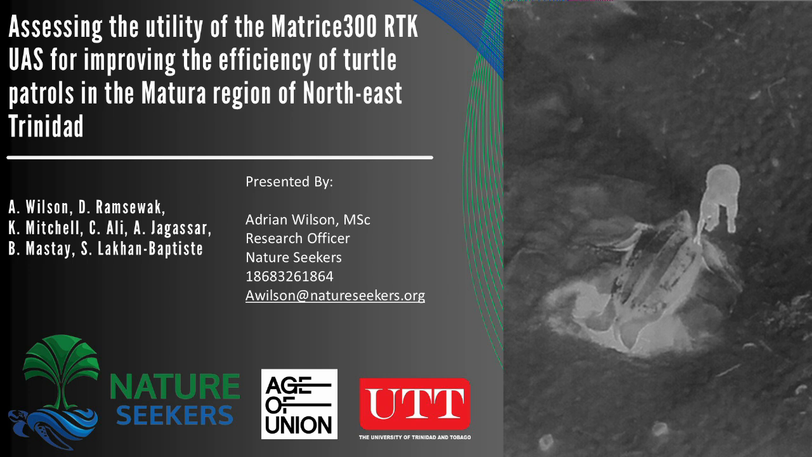The discussion today is particularly around research that we conducted over the past year, the 2023 nesting season, whereby we utilized the Matrice 300 RTK. The plan behind it was really to see how feasible it is to utilize the thermal imagery capability of the drone in supporting beach monitoring along the nesting site.